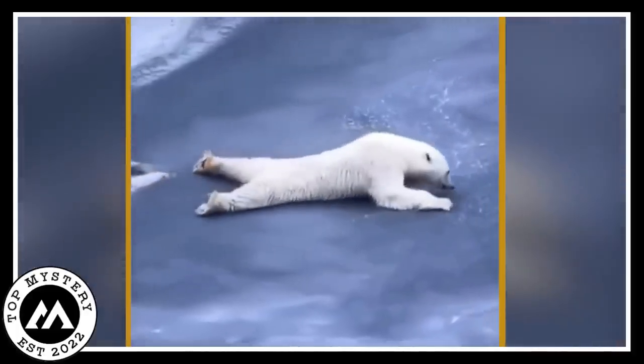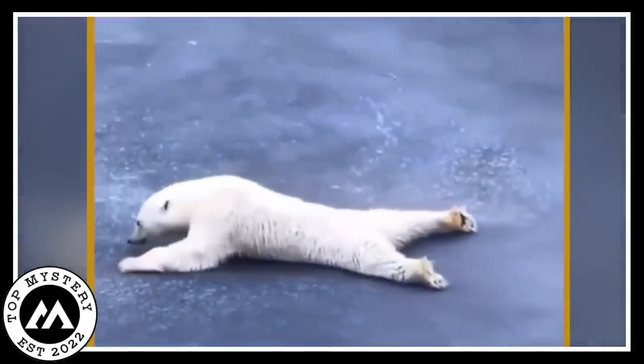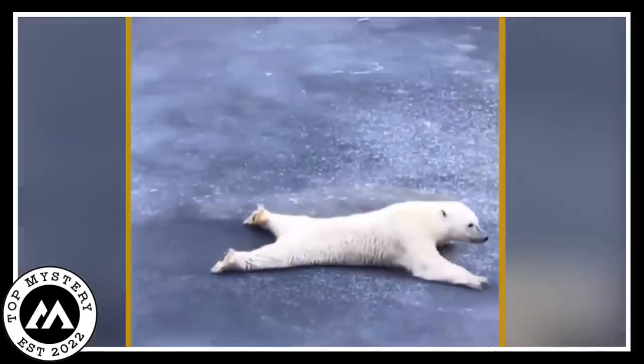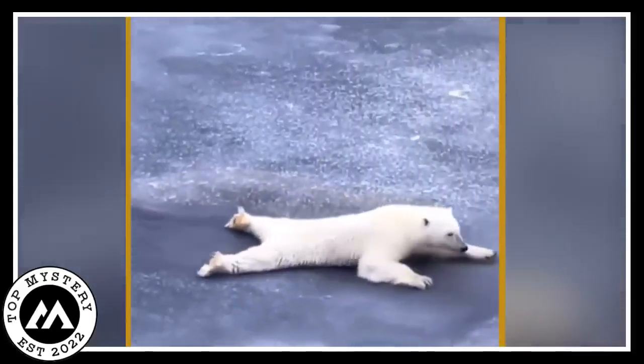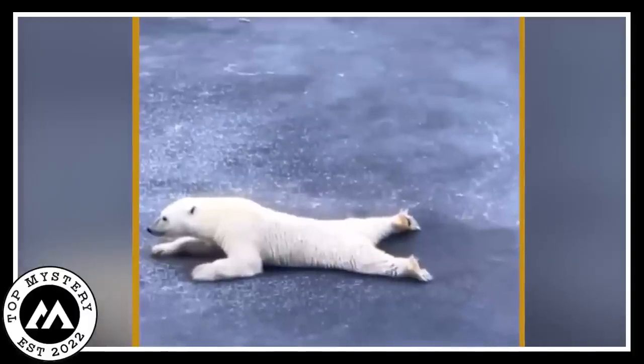It makes the environment uneasy. This thinning of ice taught new ways to the polar bear, which looked so charming. This polar bear was enjoying the icy snow so keenly. The air was filled with the pleasure and charm of the effects of nature.